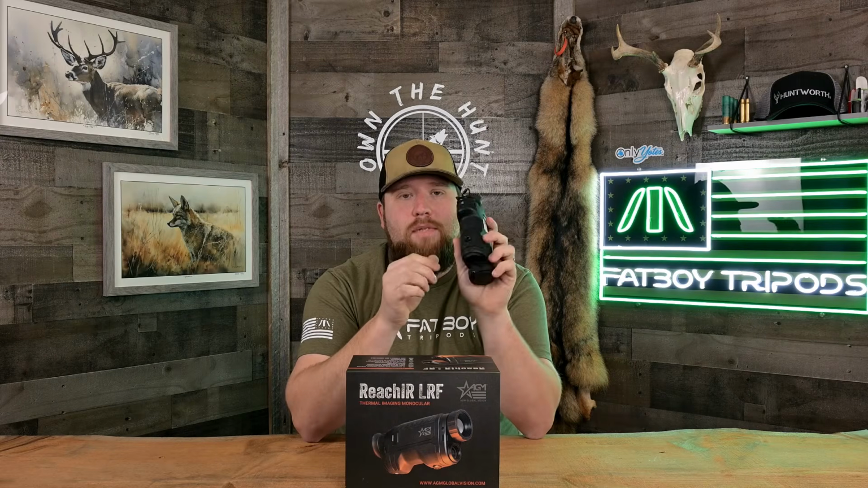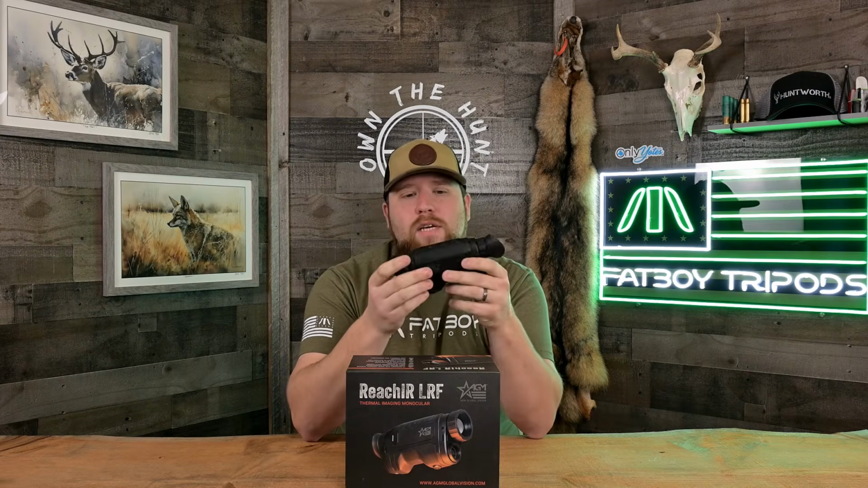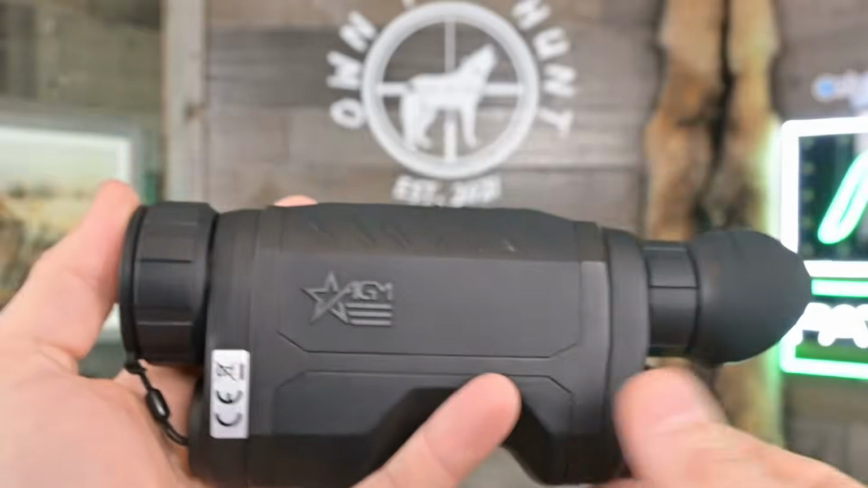This does feature a 1/4-20 tripod mount, so if you want to mount this thing to a tripod for glassing or something like that, you guys, AGM's got you covered there with a tripod mount. It is a magnesium alloy housing, but the whole thing has kind of this really nice rubberized texturing on it. It feels amazing in the hand, you guys. They gave this really nice relief cut up in here for your hand to kind of wrap in under, and it just sits in the hand beautifully.